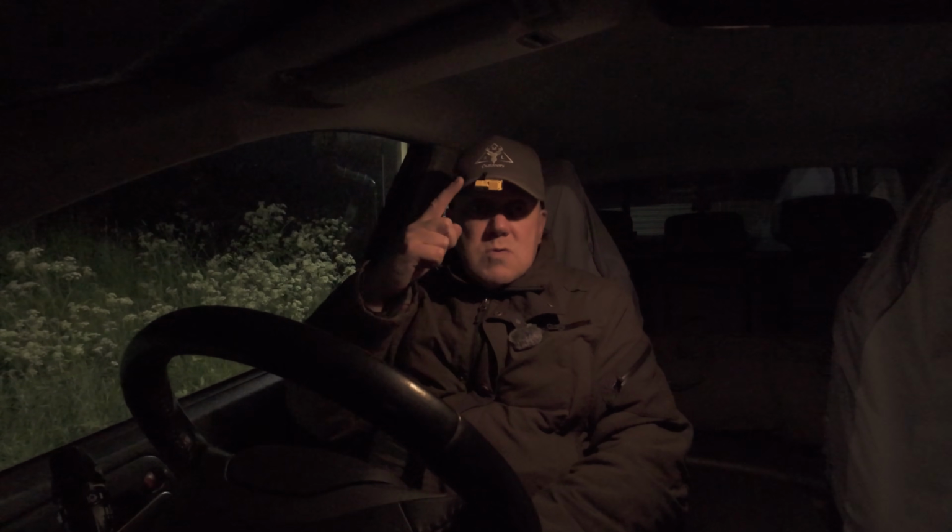I also used the G5 on my hat there while I was doing the rabbits for the extra light. That worked well. Yeah, quite impressed with that little torch. And also the X5, that throws out quite a nice beam, especially out on that field.